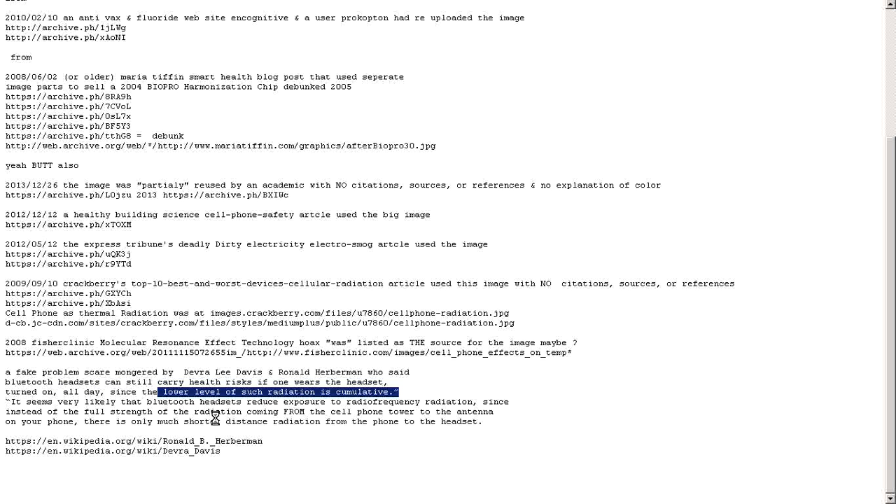He's wrong. Next, it seems very likely that Bluetooth headsets reduce exposure to radio frequency radiation. And his reasoning is that the full strength of the radiation coming from the cell phone tower to the antenna on your phone is much higher, and it's a shorter distance for the radiation from the phone to get to the headset.